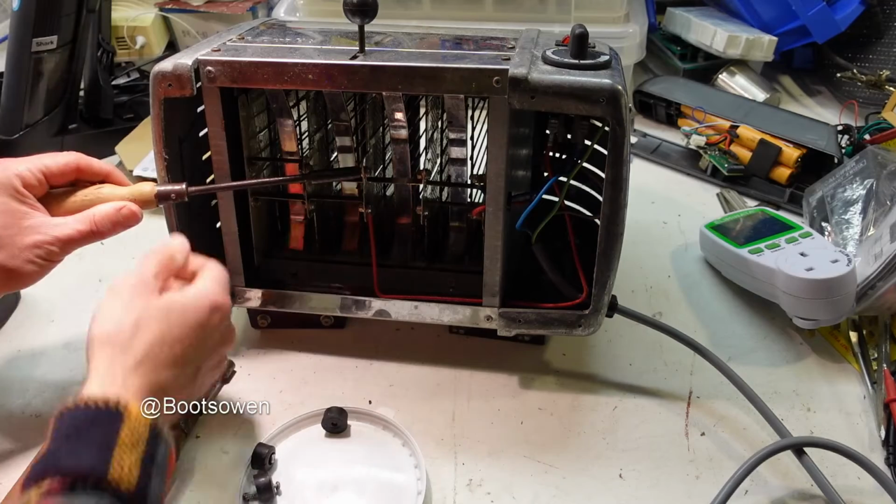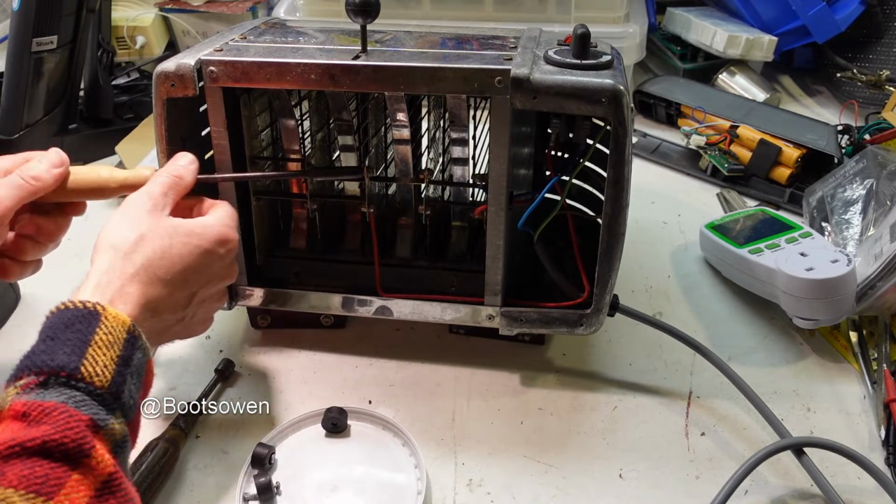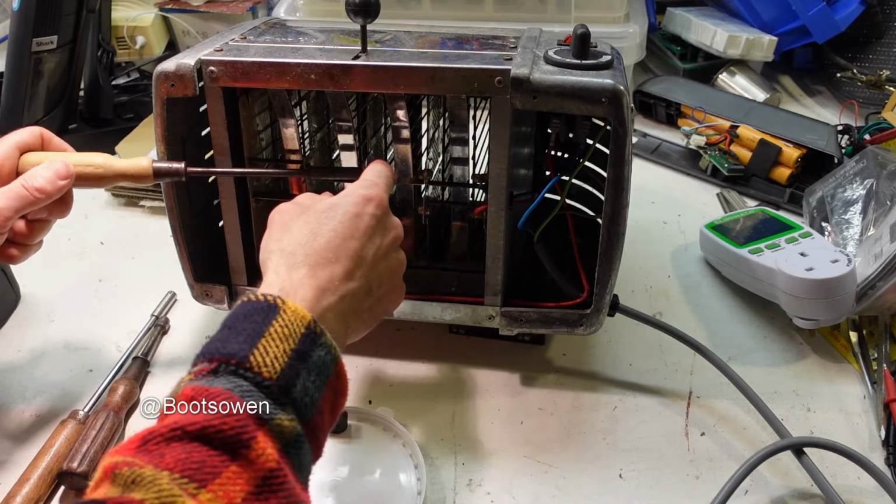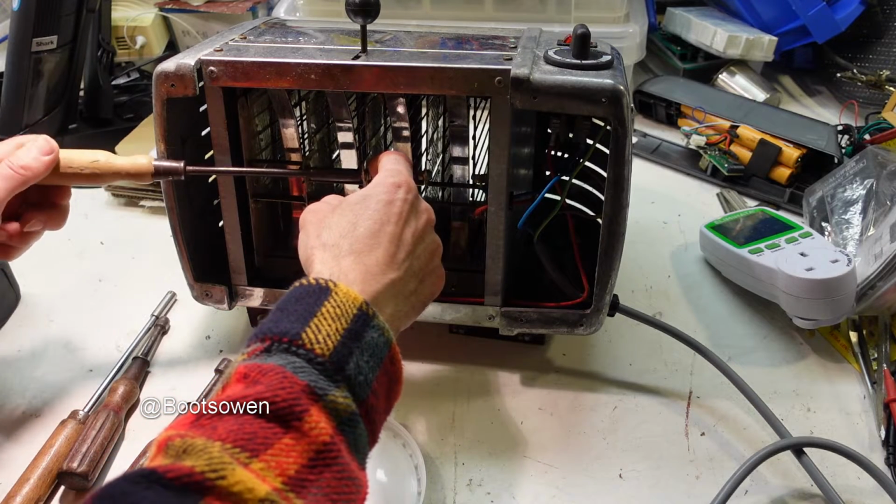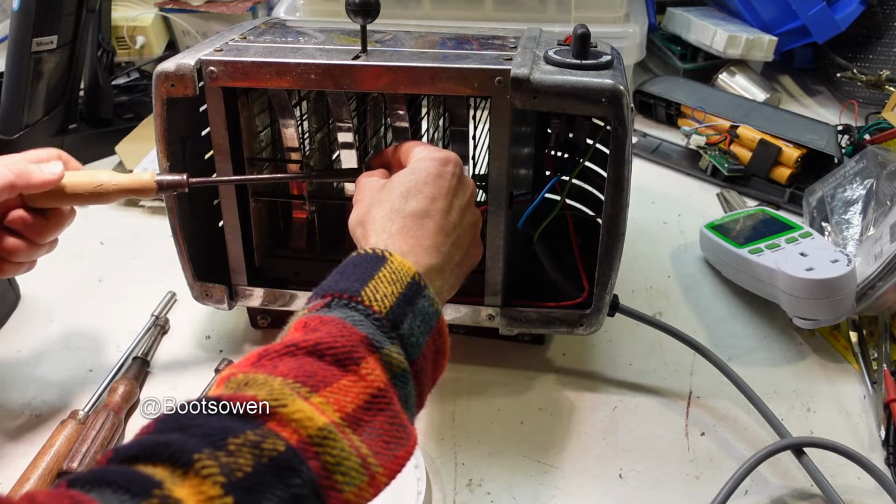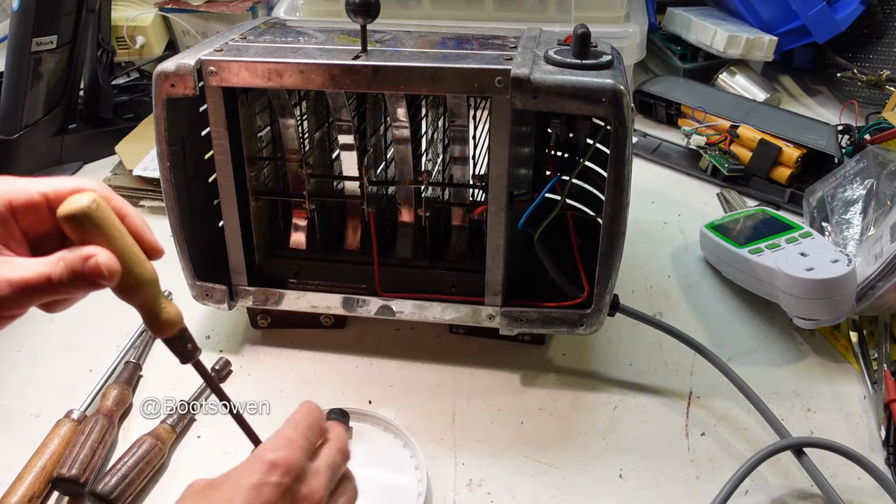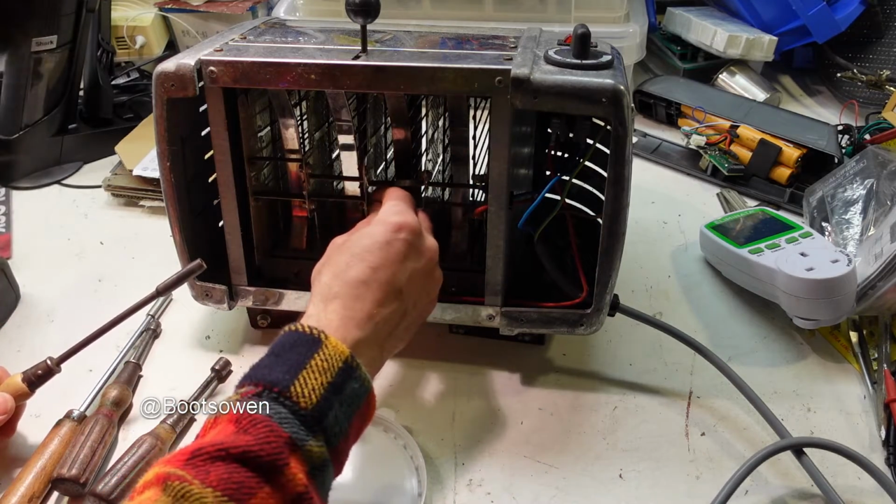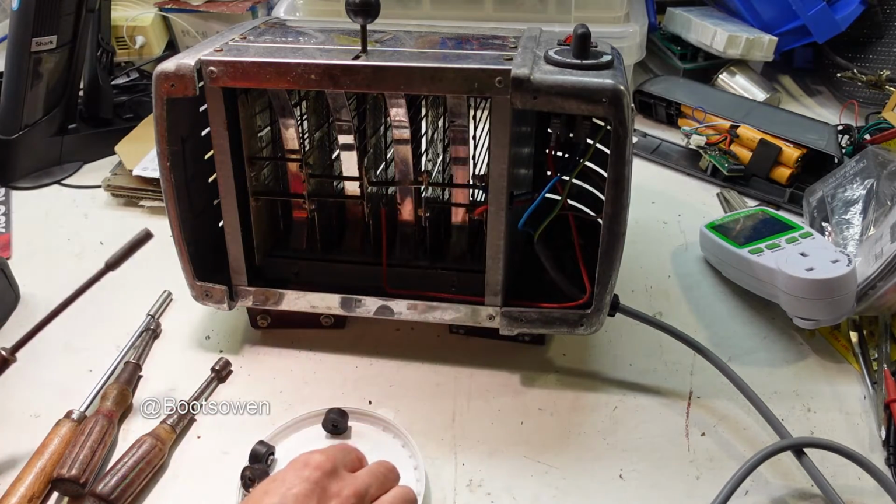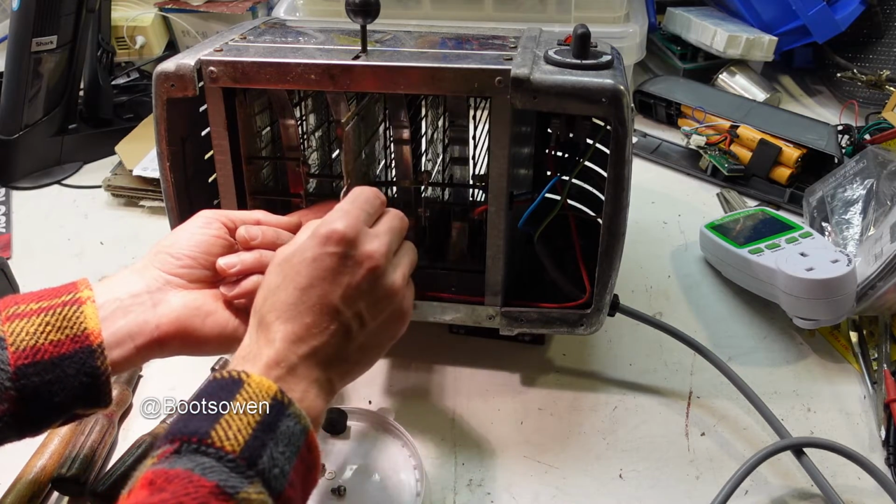You would imagine that it's all the same size screws, but there we go. That wasn't a spark, that was mica, just a flake of the mica from the element. There's various layers of screws and washers here. And there, I've lost one, that's great, okay. And then the wire just dangles down, so this should just slide out now, like that.